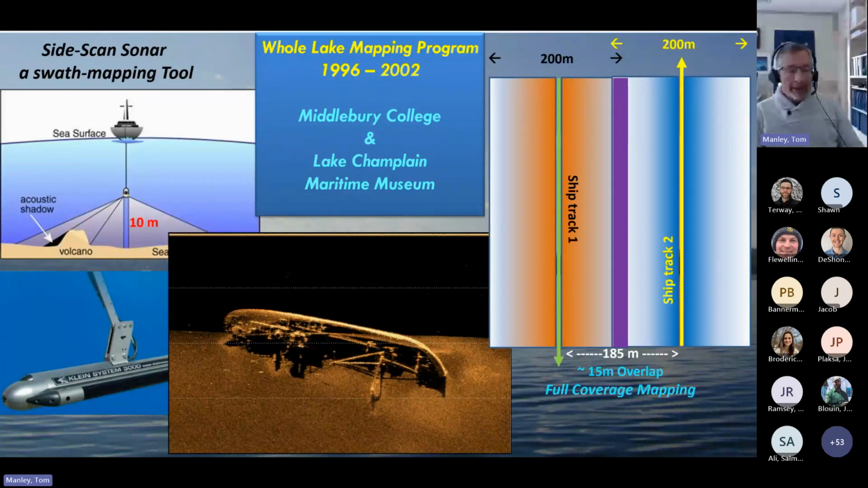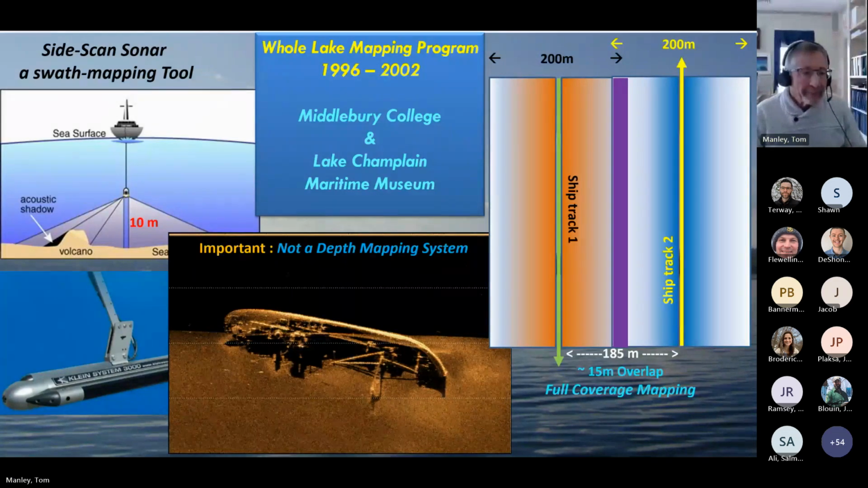Employing the well-known pattern of mowing the lawn, parallel ship tracks separated by 185 meters provided a necessary overlap of 15 meters so nothing would be missed. It is important to note, however, that side scan is not a depth mapping system.